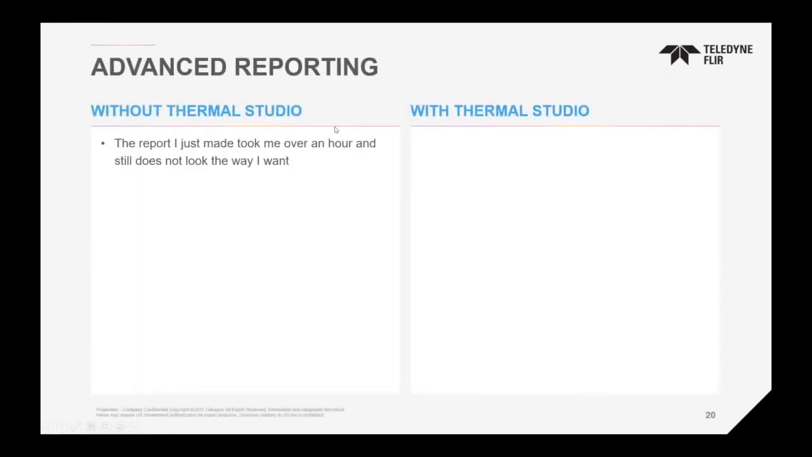Advanced reporting. So this is the reason why we always recommend using the Pro version. Typically, if you don't have the proper software, it will take you forever to create a report. I know people that still use Microsoft Word and try and insert images and do things the manual way, and they create their own templates. And unfortunately, it just takes a long time.